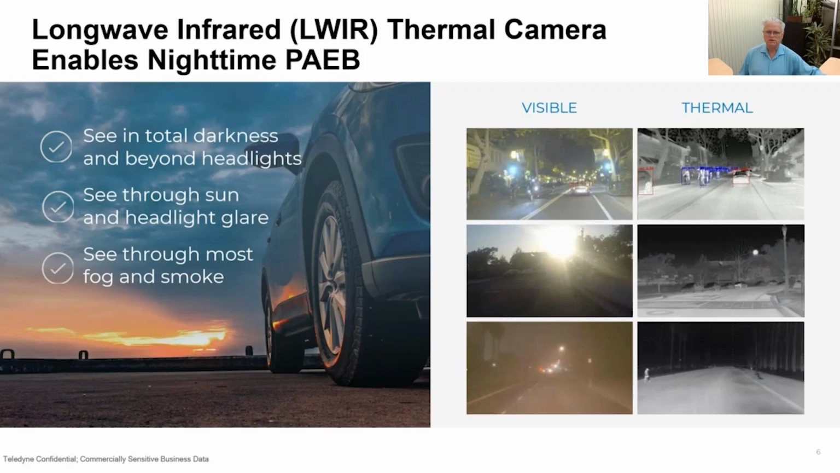And once we start thinking about thermal cameras and night vision, you'll see the same thing in the daytime. So it's important, as you see in the middle image here, that thermal cameras are also a powerful technology for improving the vehicle situational awareness in both the day and nighttime.